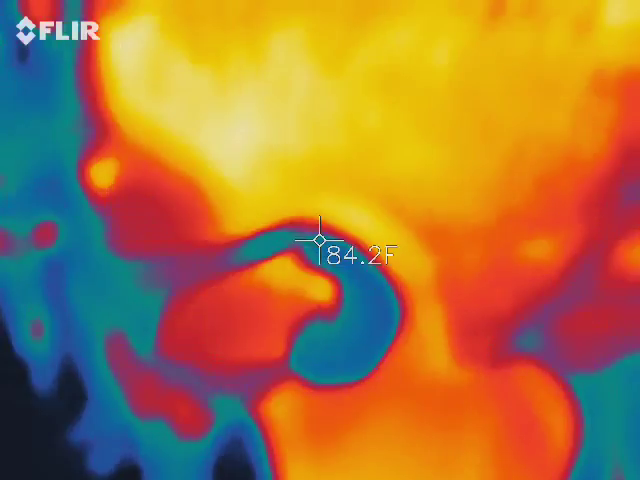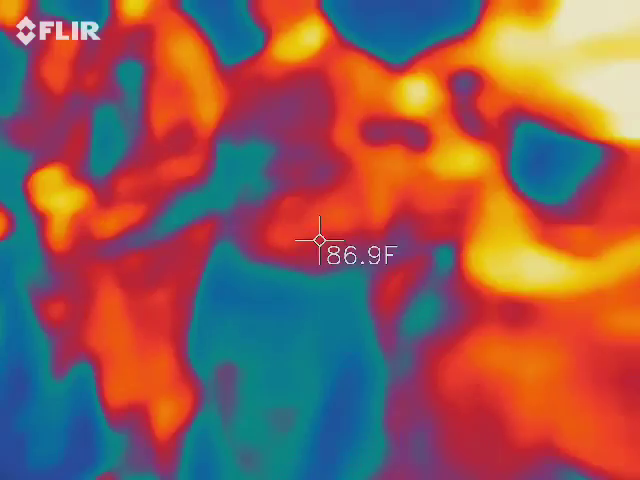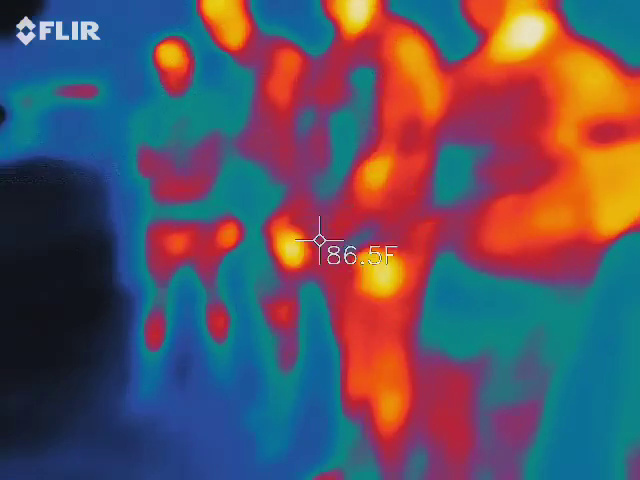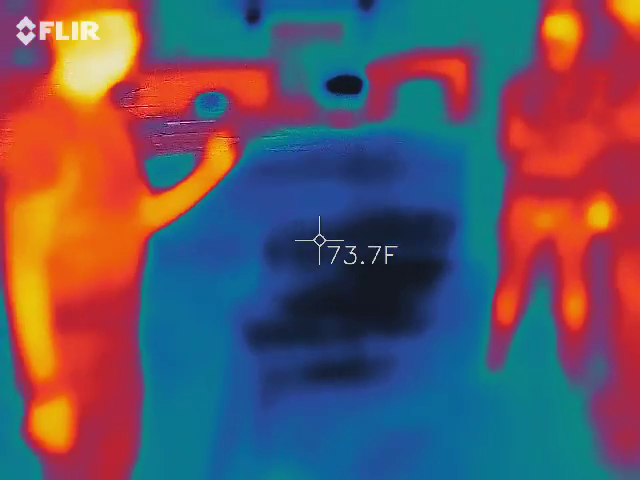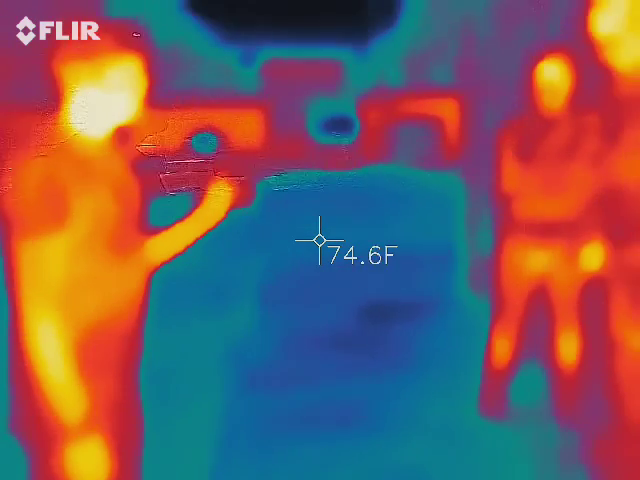The camera doesn't see in three dimensions the same way we do. So then I have to find where the blue spot is and validate that it's not a wind pocket or anything like that. This is a regular ambient thermometer. It's got a probe at the top. It's not super active. We pull it out when we have to.